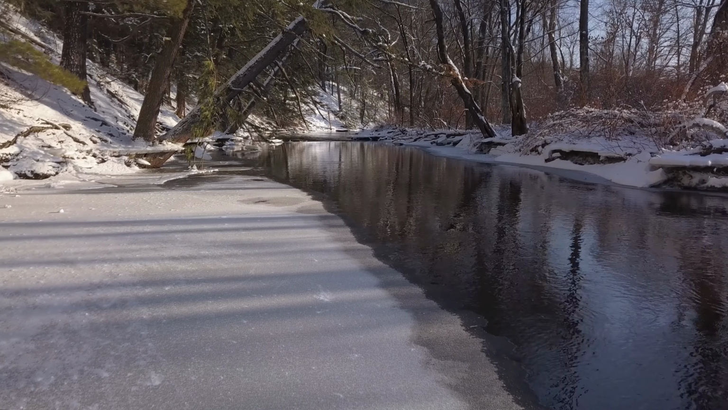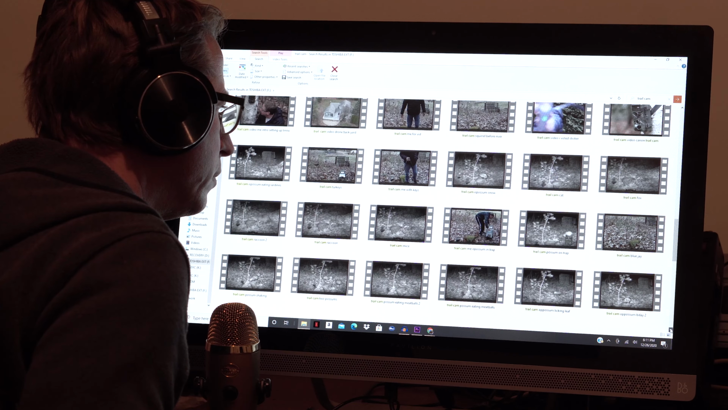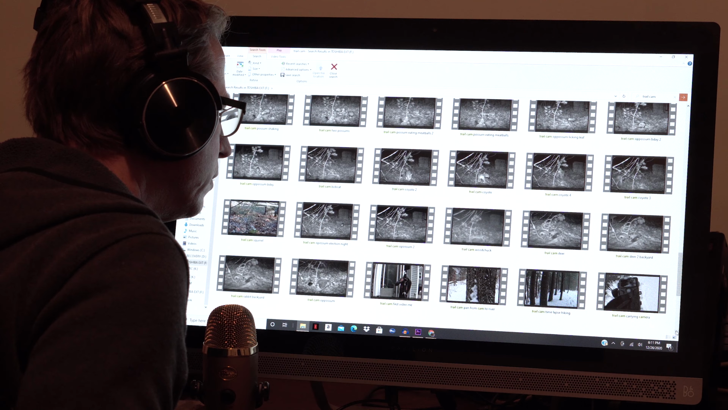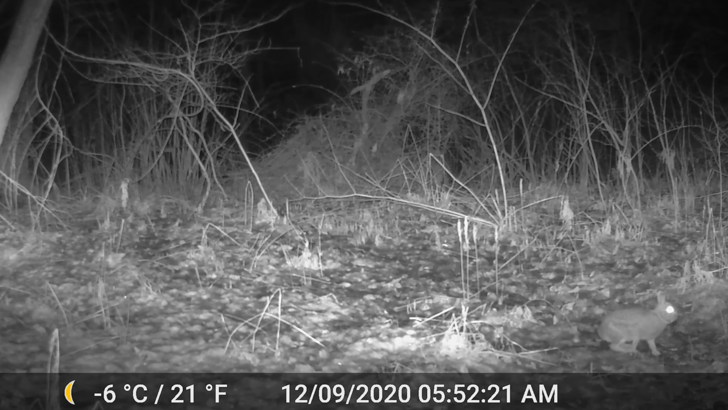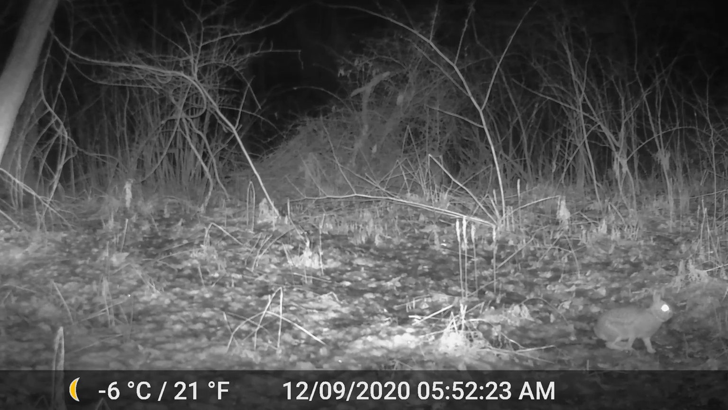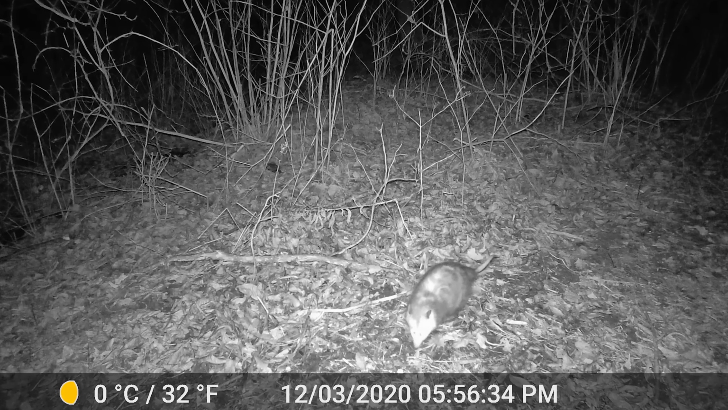Alright, so after a month out along the river, I felt as though the cameras had captured enough wildlife worth sharing. Let's begin with some of the same animals that were caught on camera in my backyard, such as this cottontail and numerous captures of opossums.